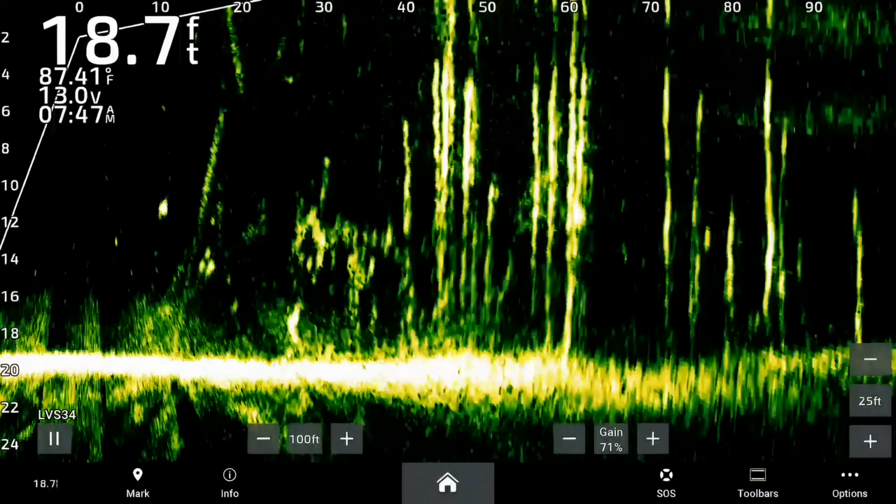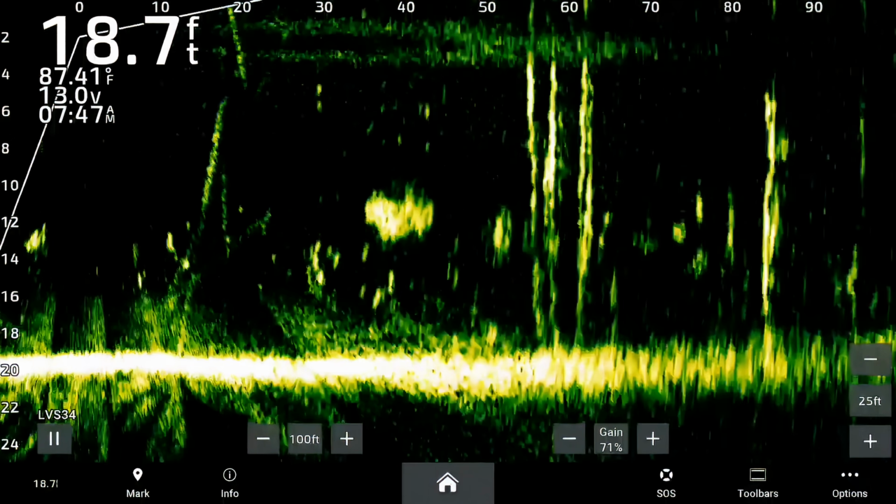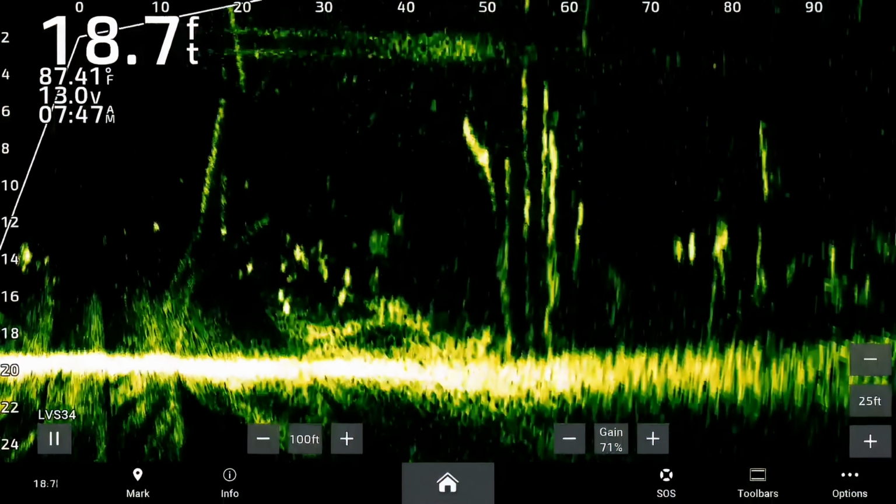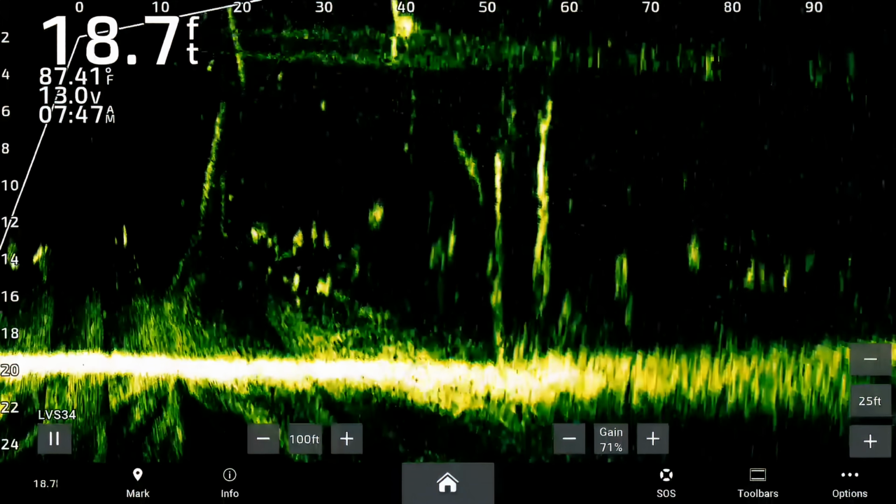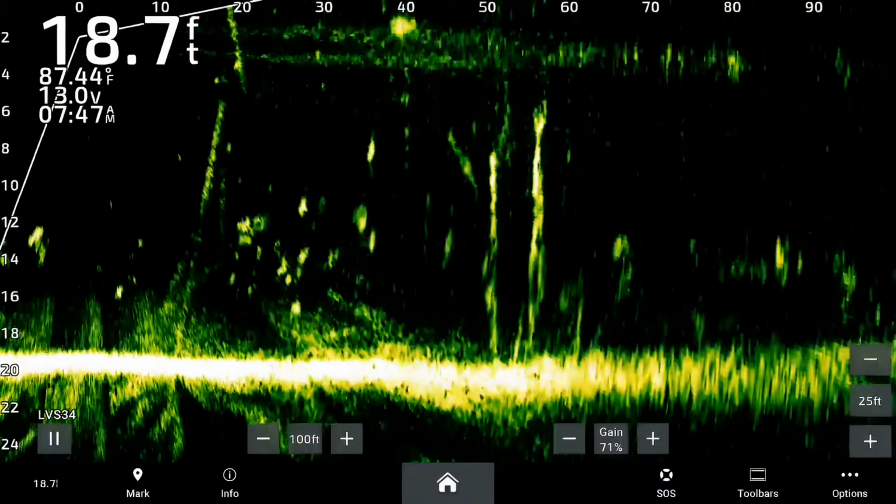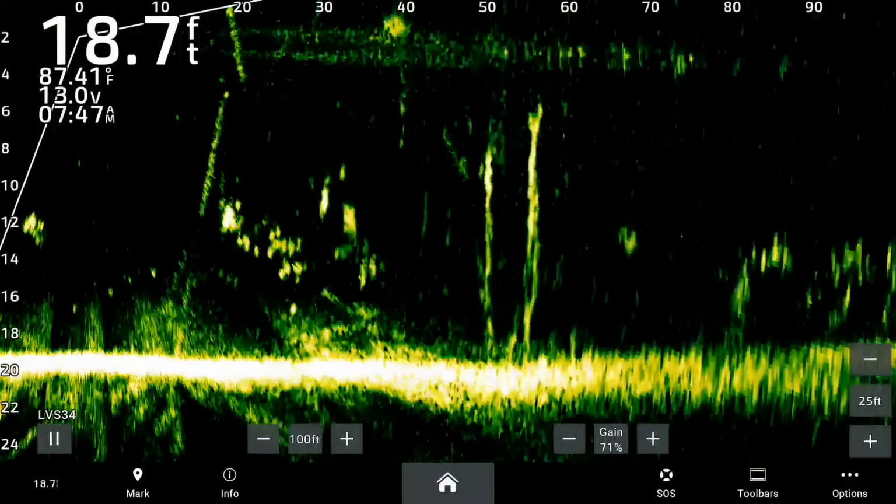Right here, if you notice, I have shad everywhere. I've got trees everywhere, like sometimes 30, 40 trees in 100 foot. And it's trying to read through all that. It doesn't read everything. It's not clear. Even if it shows a fish, sometimes it's showing a fraction of the fish. Sometimes this is what we have to deal with when we live scope.